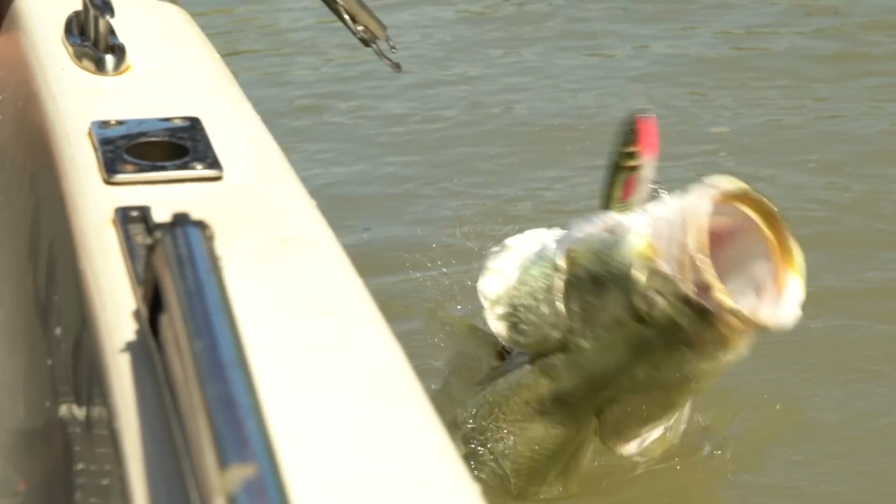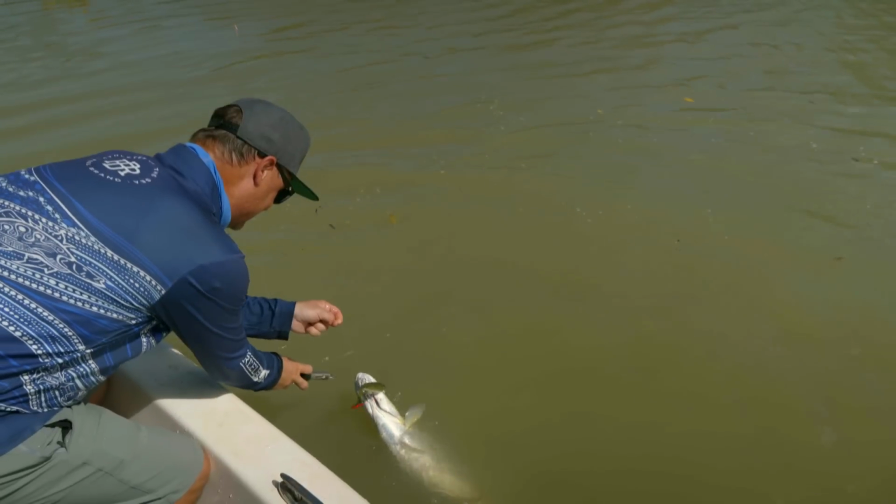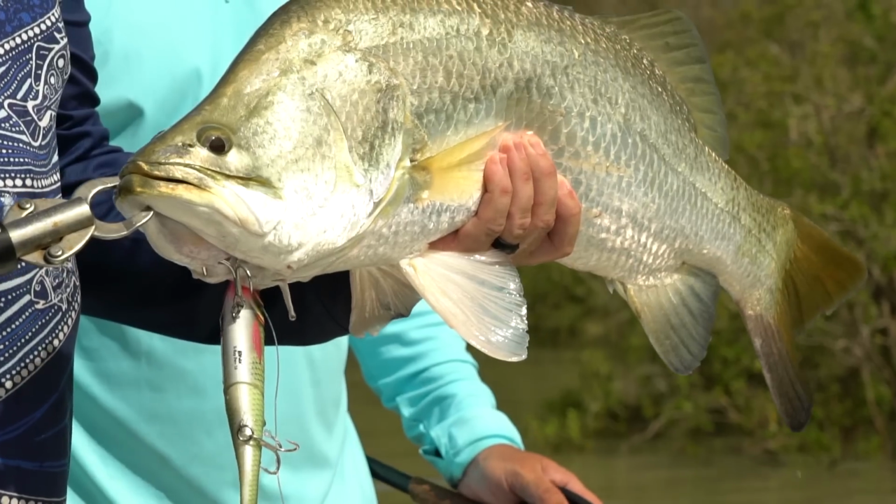Come on, mate, be kind to me. We say fish are a little bit green. Well, this guy's green and gold. There we go, I did get that in there. How good is the Pedo?